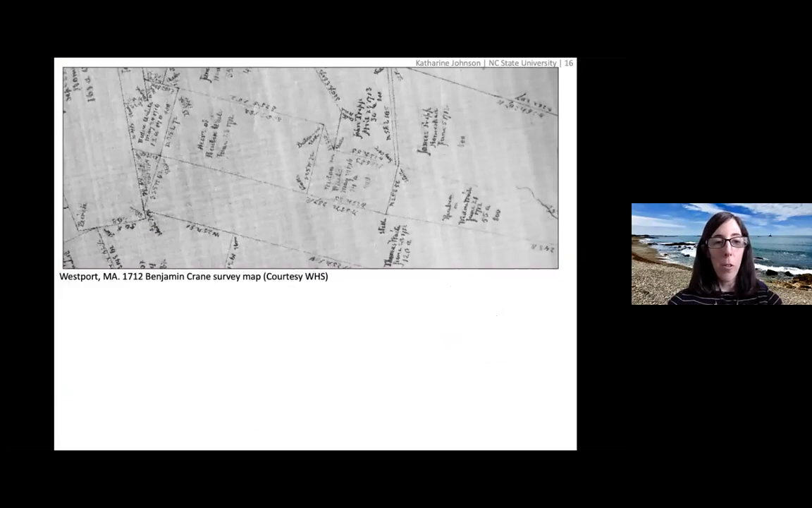You can also take a look at archival materials. This is an example of a really beautiful survey map from Westport, Massachusetts, available from the Westport Historical Society. What you can do is georeference it, which is what we did. Krista will probably recognize this.